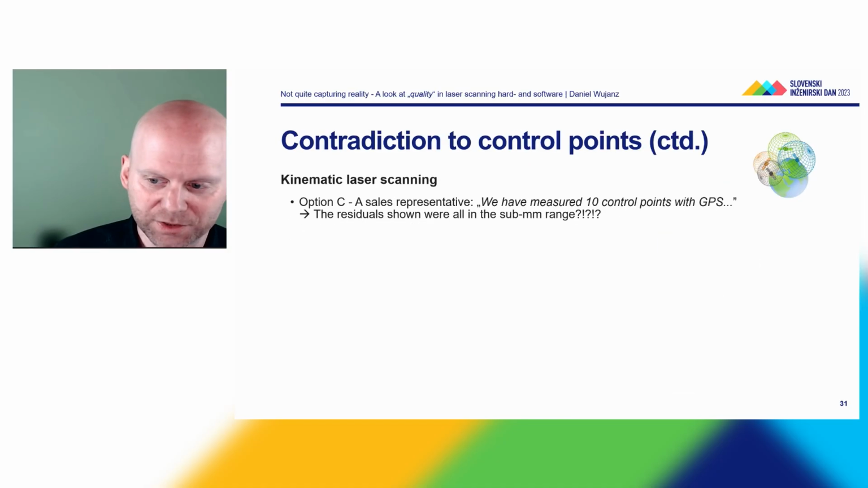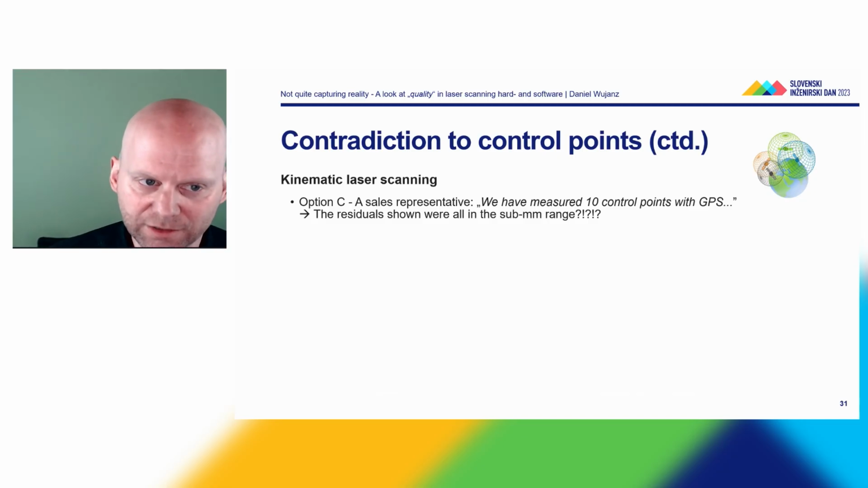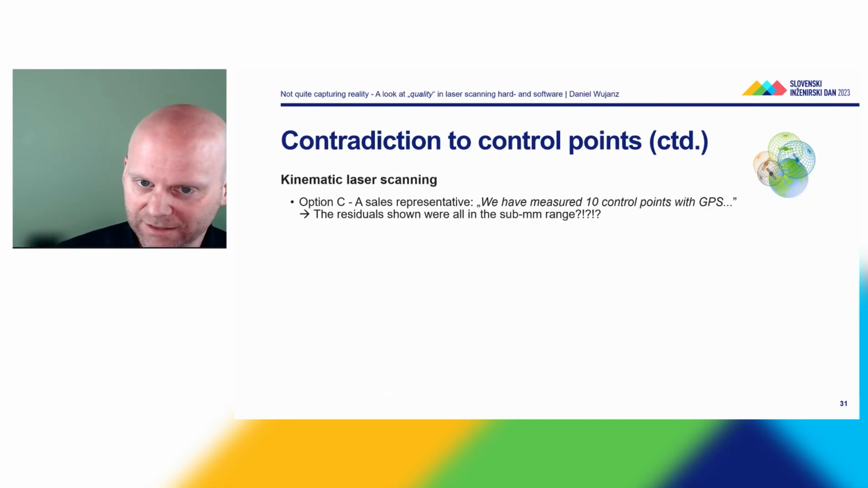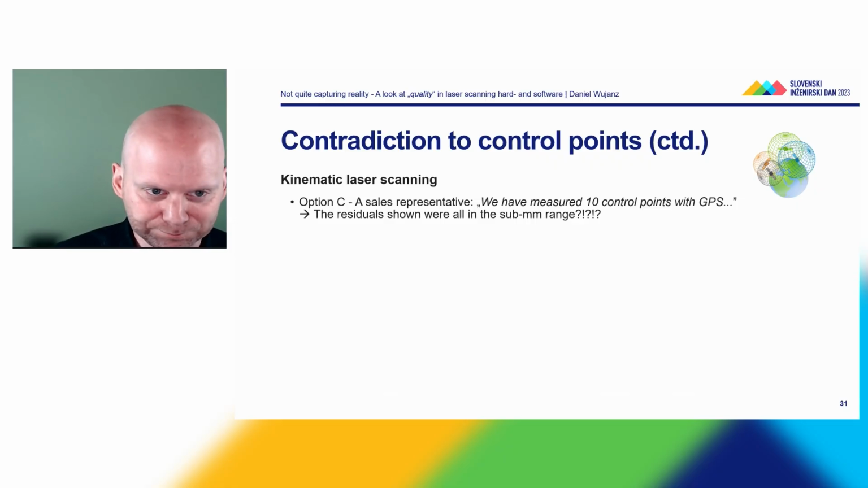But there is more. So this is the last example that I will use. And I've seen this during the presentation of a sales representative. He sold kinematic laser scanners, and he used a dodgy example, which is good for teaching, but it's, again, dodgy, and you should not use it. So what he did was he used a kinematic laser scan. He used 10 ground control points that he observed with GPS. And then he showed the residuals between the kinematic scan and the ground control points, and all residuals were in the sub-millimeter range, which was very disturbing.